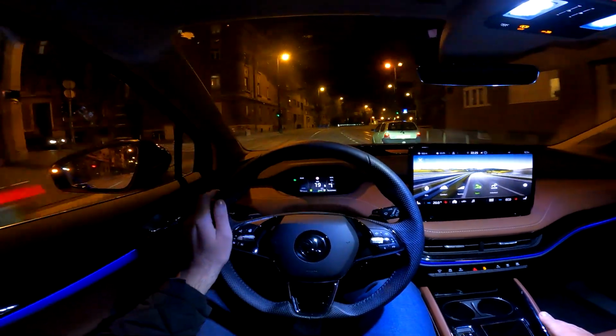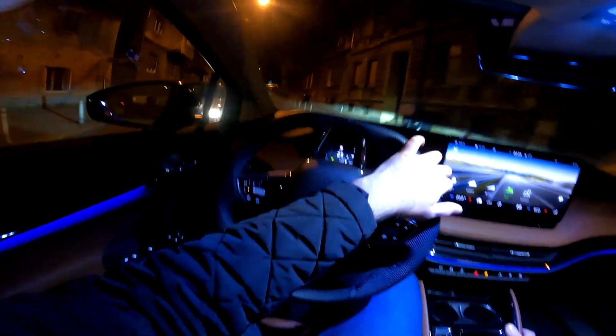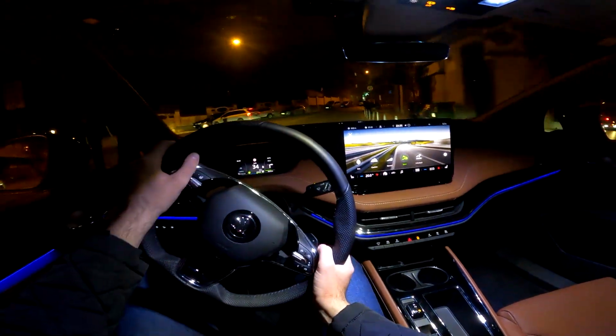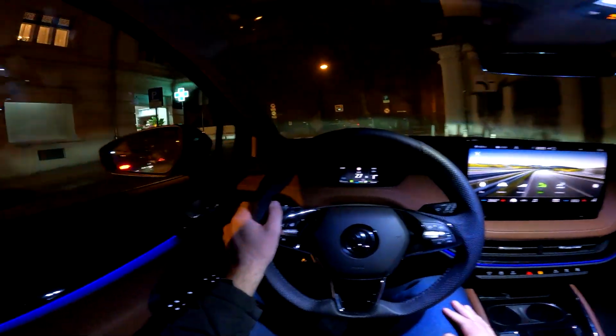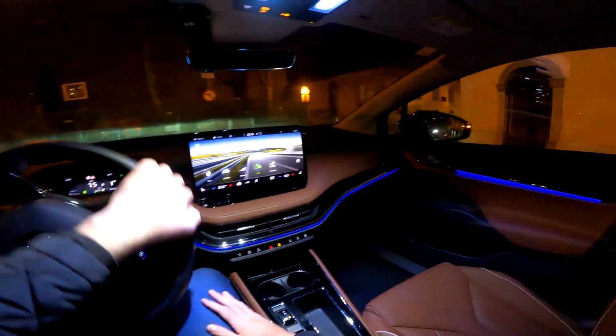So quite impressive. And it's the thing with the EVs, once you get used to this, you actually start to love driving like this, and you miss it when you go back to normal cars. So yeah, quite cool feature of the electric vehicles.